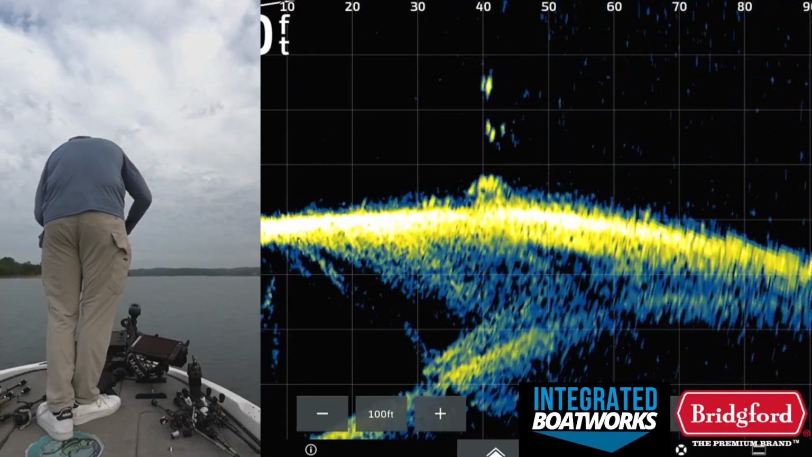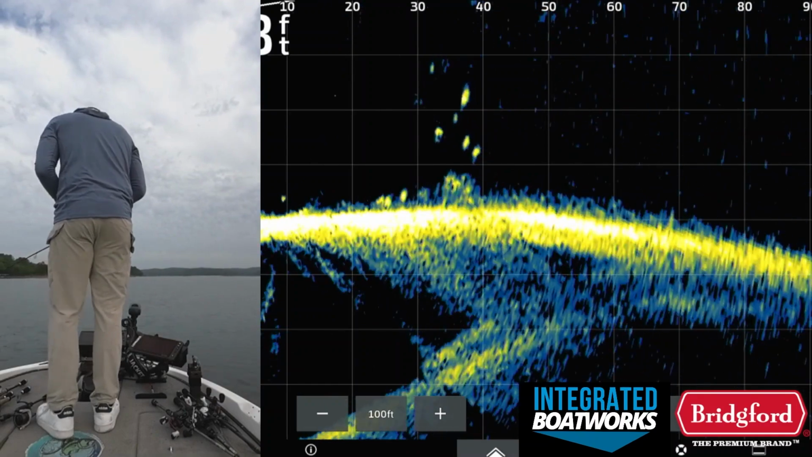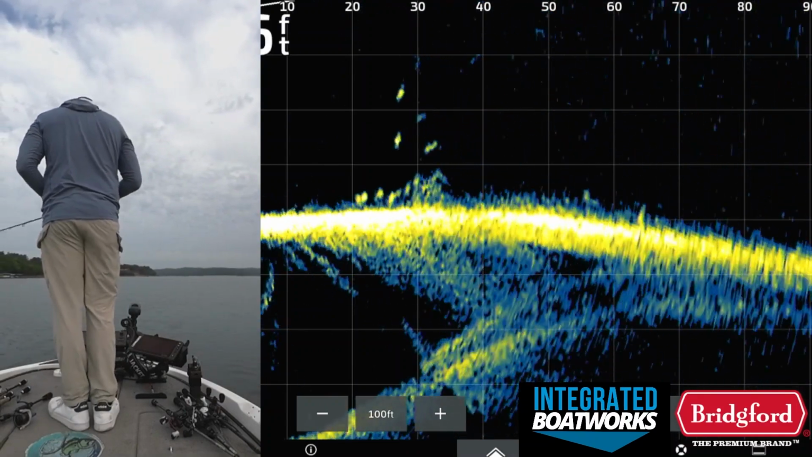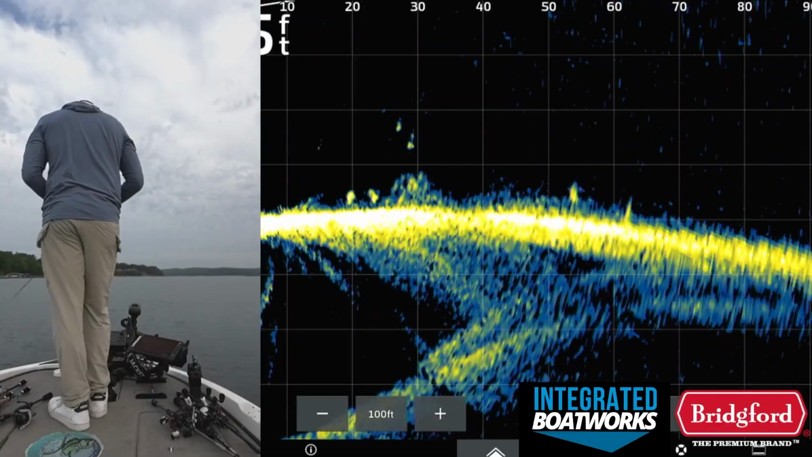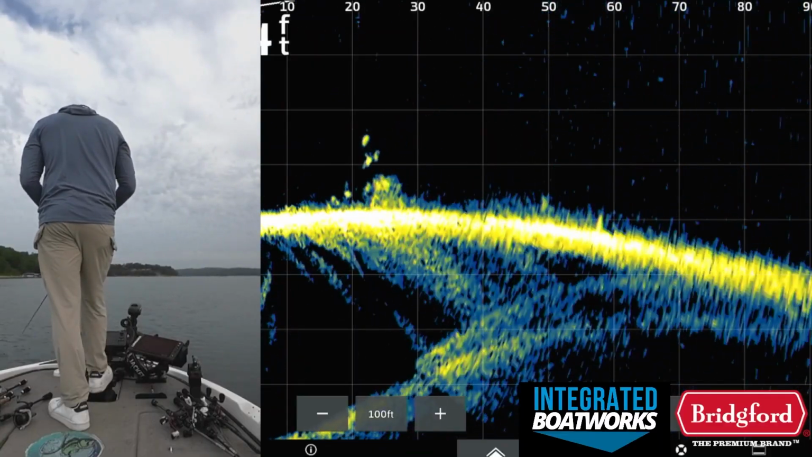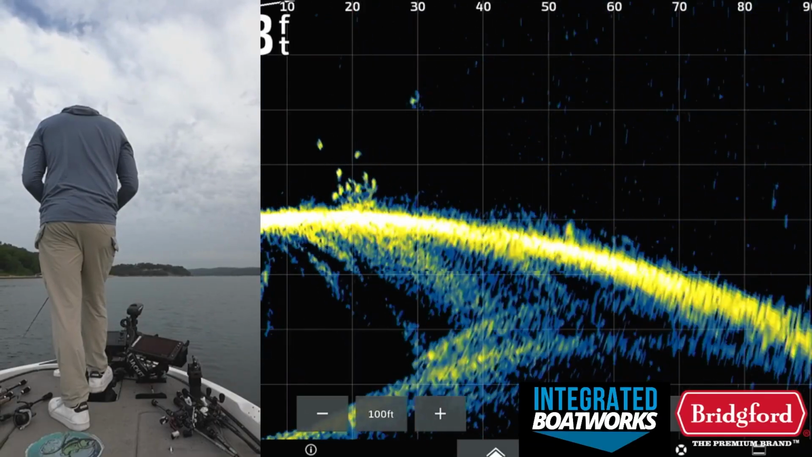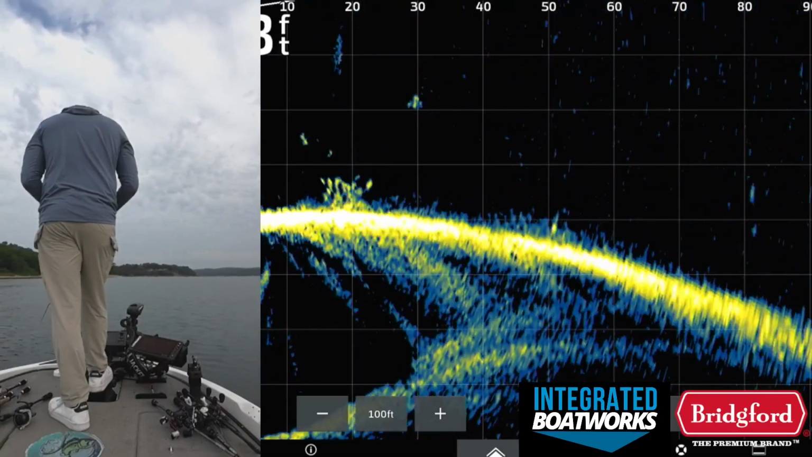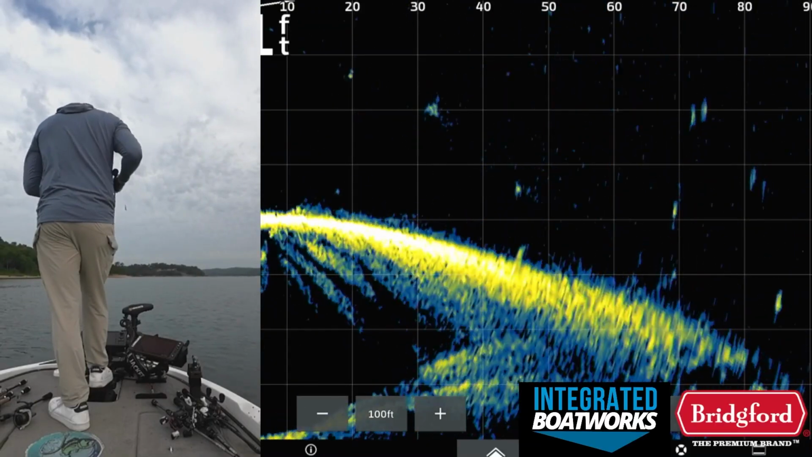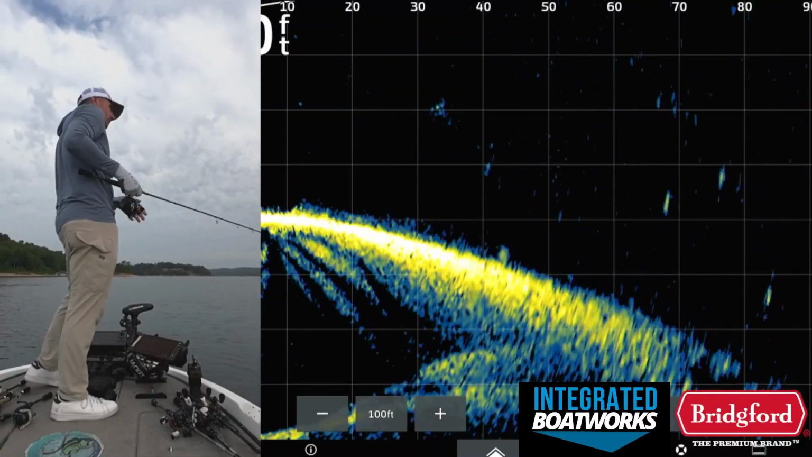And these fish really don't want this bigger bait. They really want that small bait. It just matches the hatch so much better than this bigger bait. They won't touch it. It's so weird. What an interesting day. Oh, there they are. See if I can get one of these to bite.